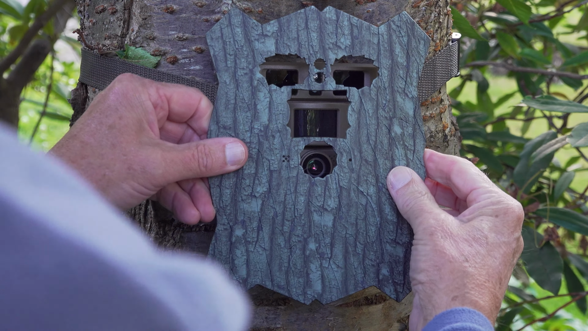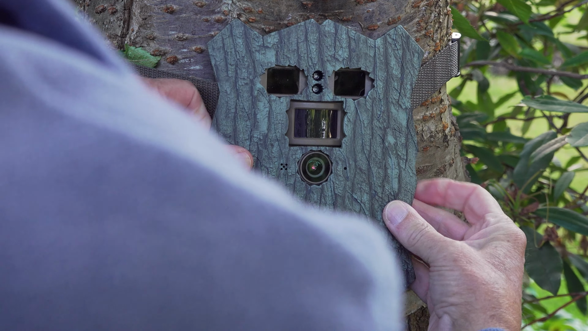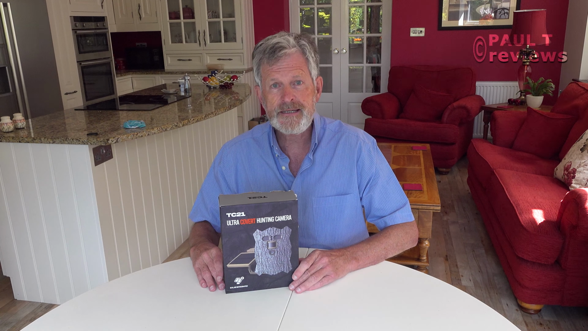And in this video, I'm going to take a close, in-depth look at this new camera. It's the Campark TC21. It's quite radical really, both in its design and what it's trying to do. And I'm really looking forward to getting it out in the garden, seeing the quality of the stills and the video, and also how practical it is out in the field.